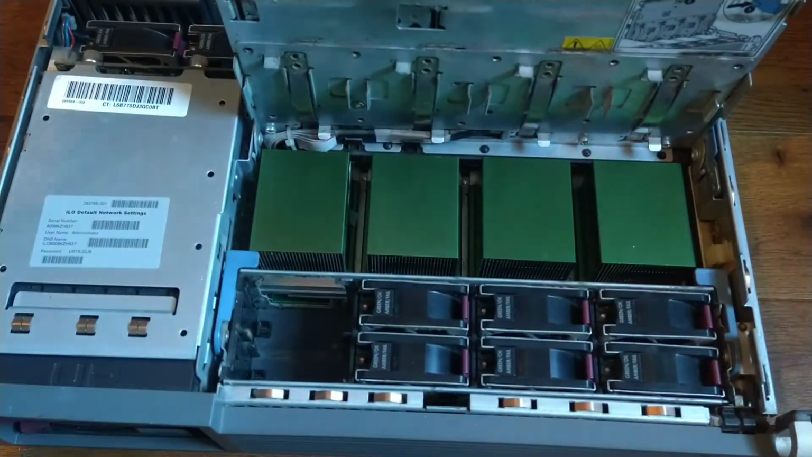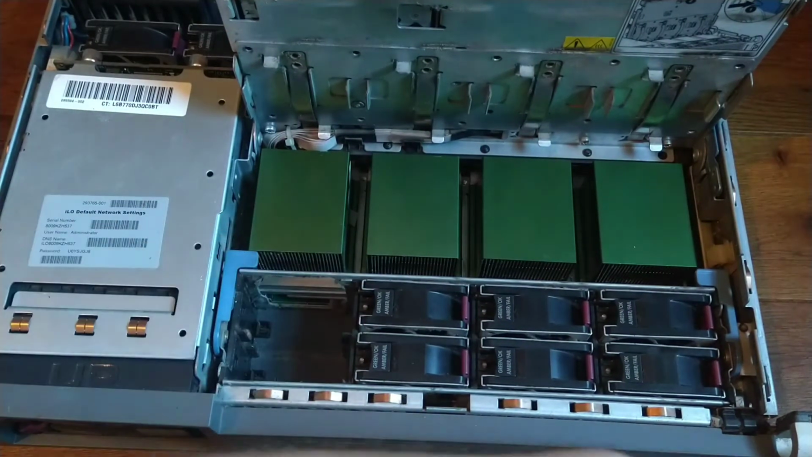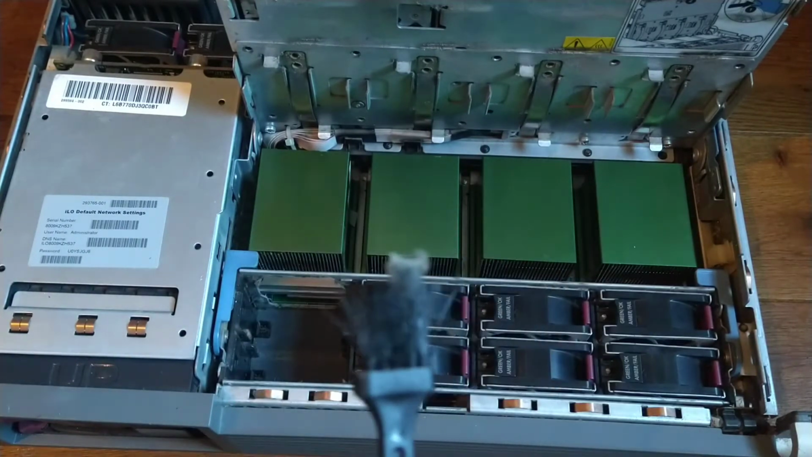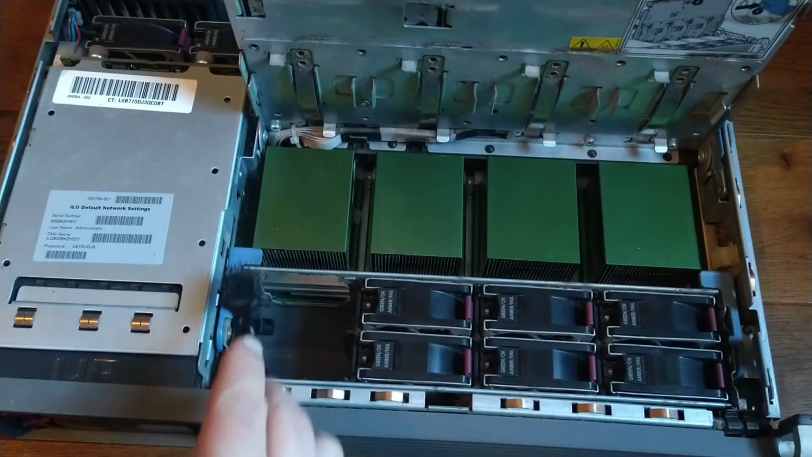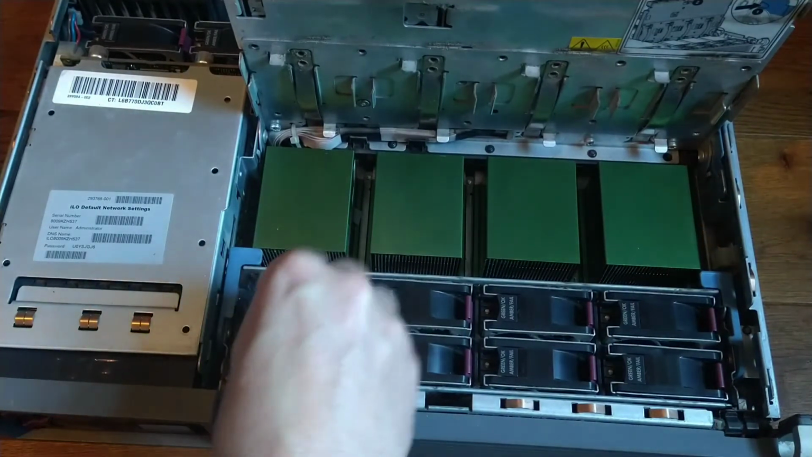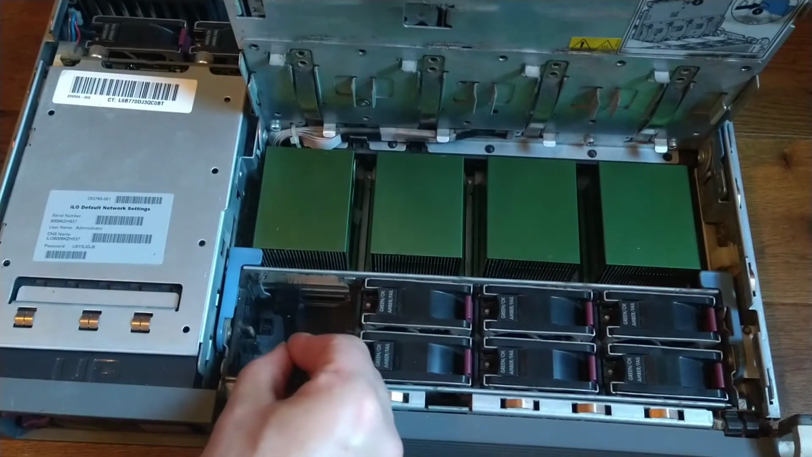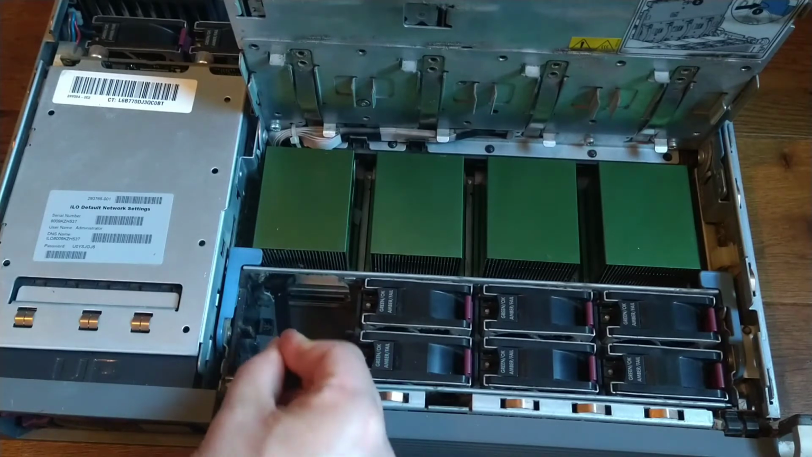Okay. See, there's some dust here as well. Let's take that one, maybe it helps a bit. It's a big chunk as well. We can see some of that on the side of the heatsink.